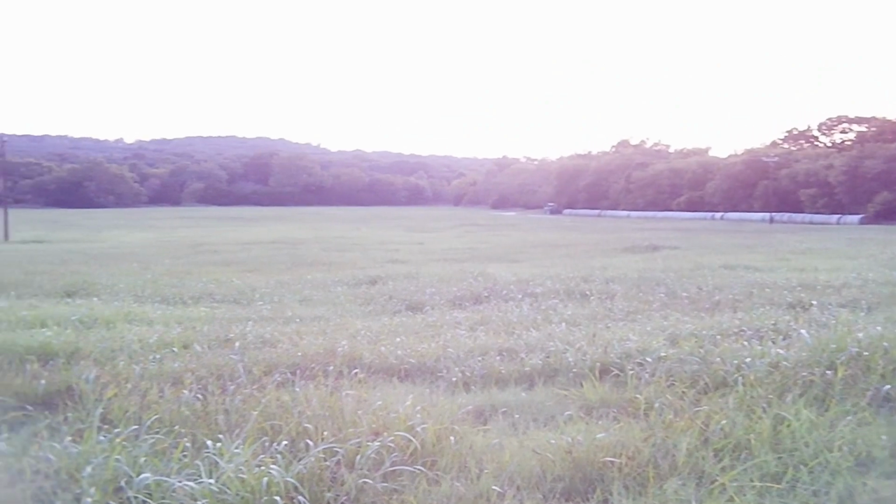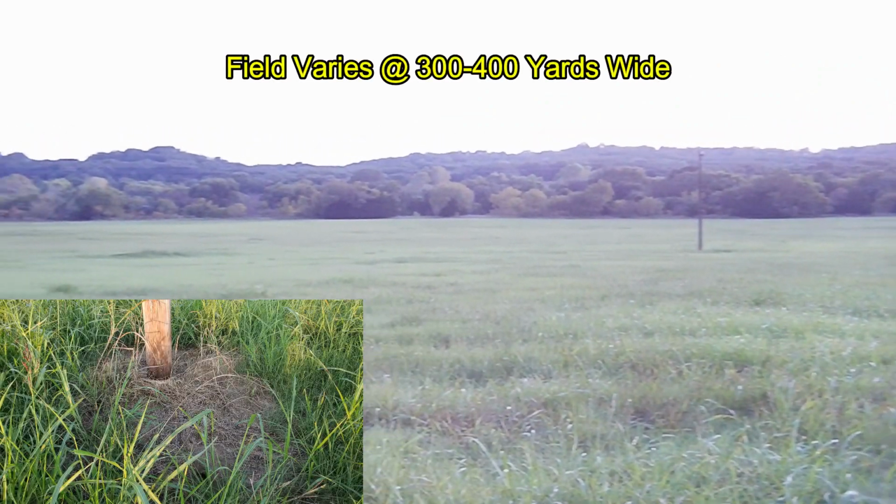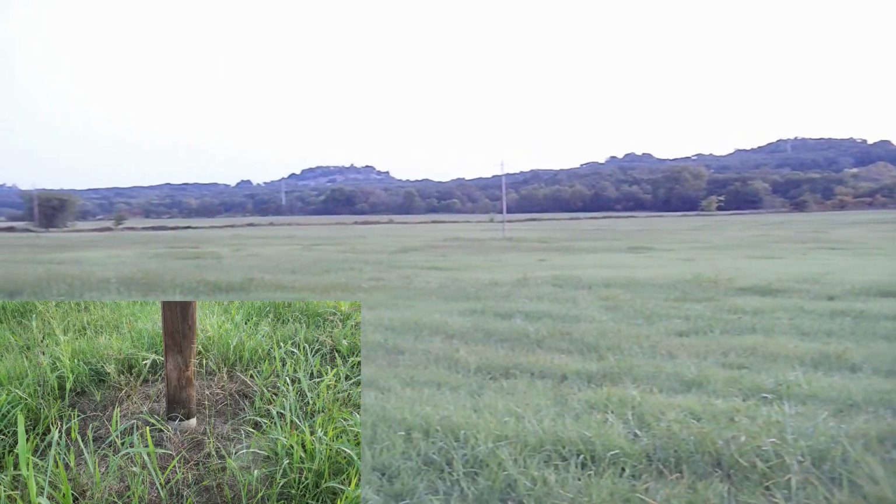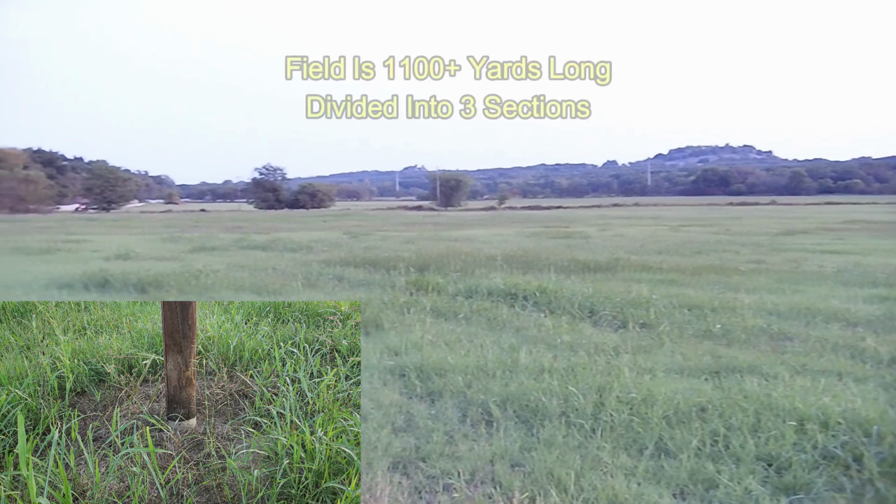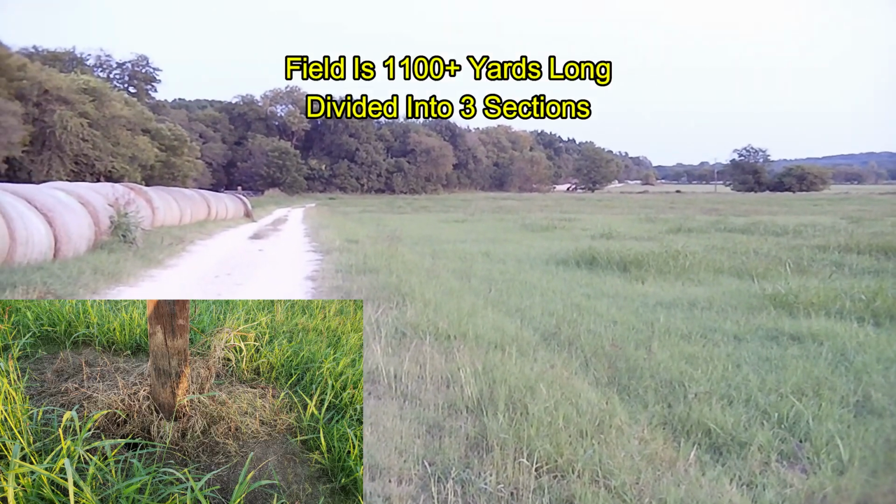Okay, so Ben and I went hunting up in North Texas. Started off on a new property that is about 400 yards across or so. When I checked out the property the day before, I looked at the base of the telephone poles, and there was definitely some hog rubbing on them. And as you can see, this property extends way out there, over 1,100 yards.